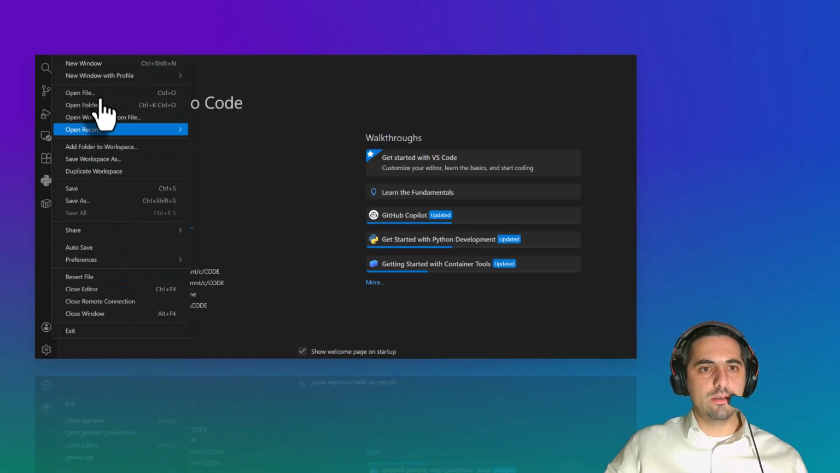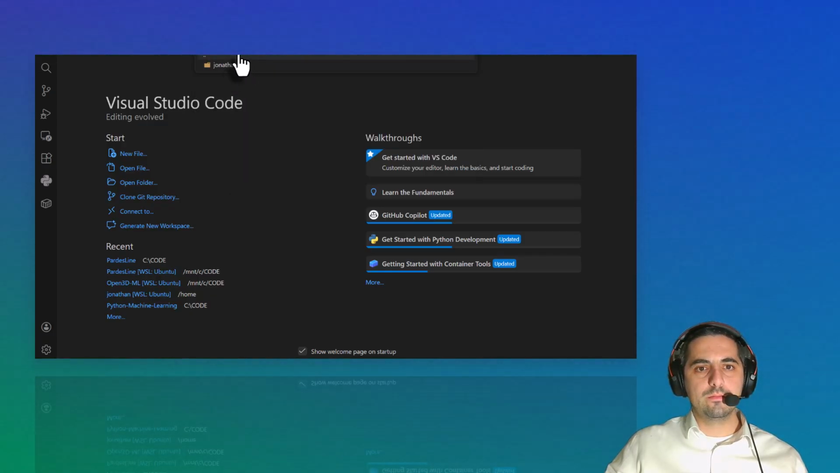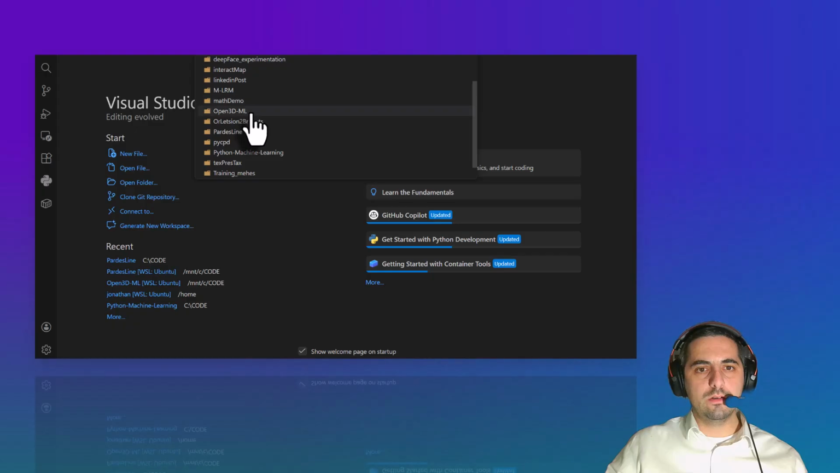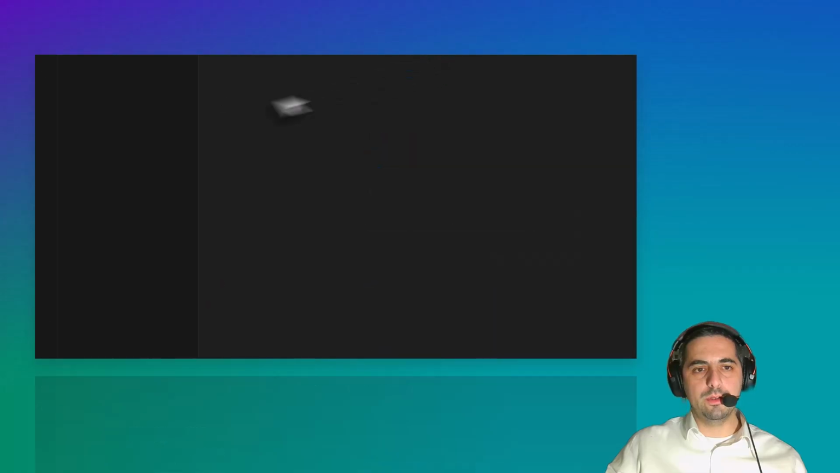So let's do that together. Open folder and then go to, in my case, mnt, c, code, and then here Open3D. So I have the repo and also Pardeslines, and I can now open it.